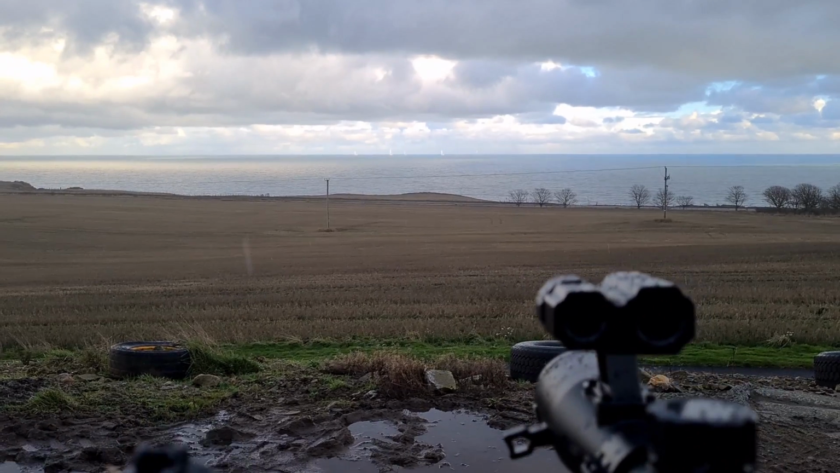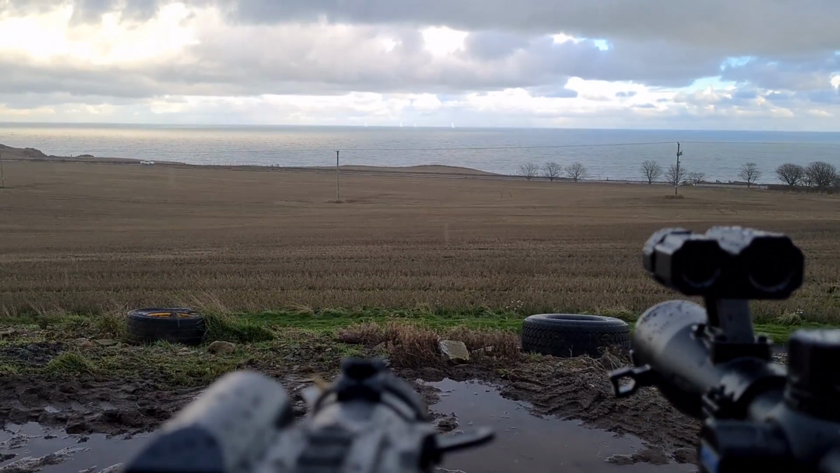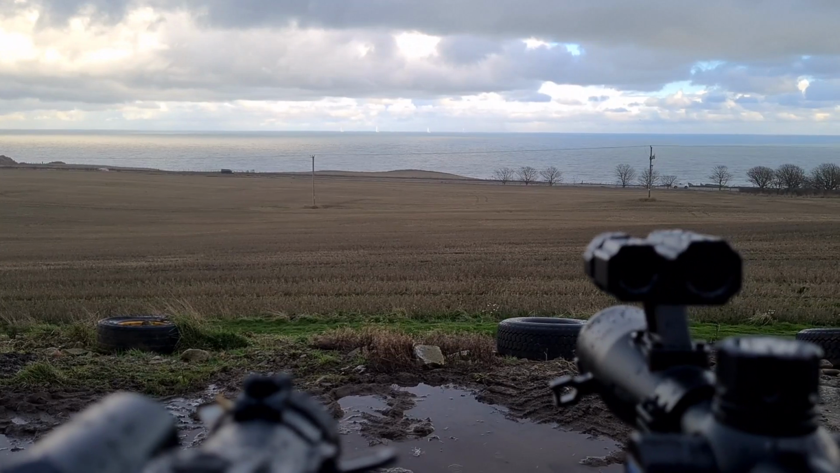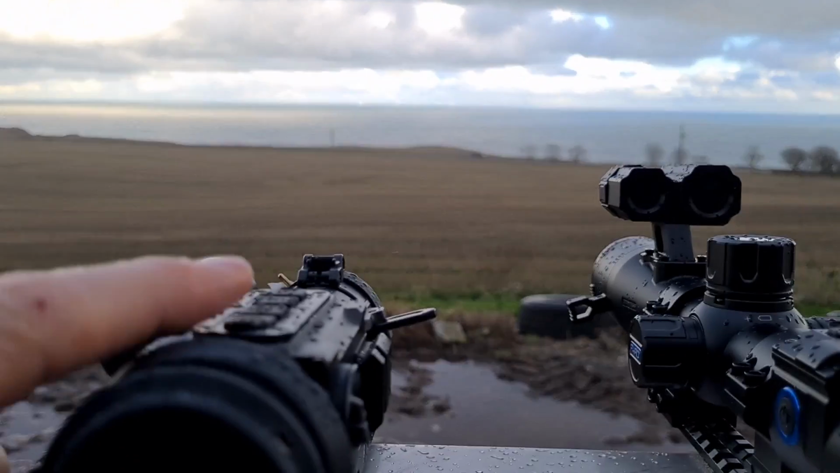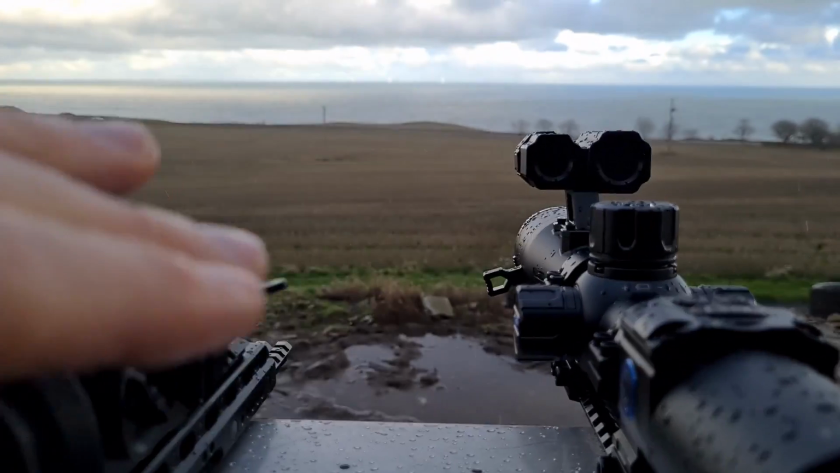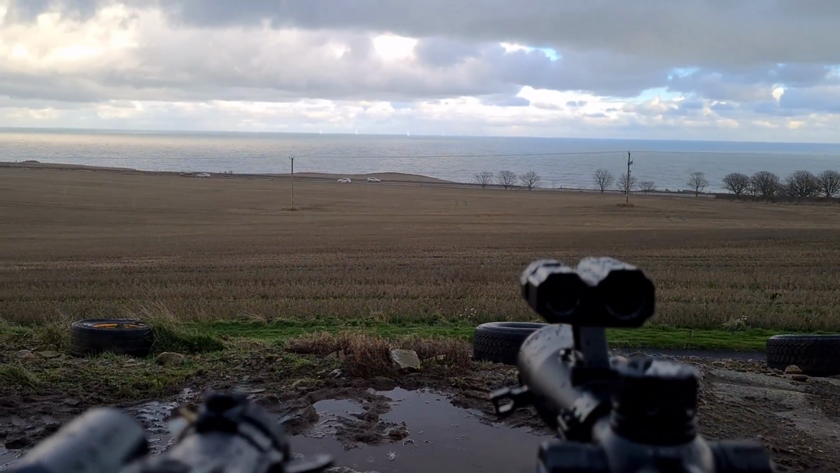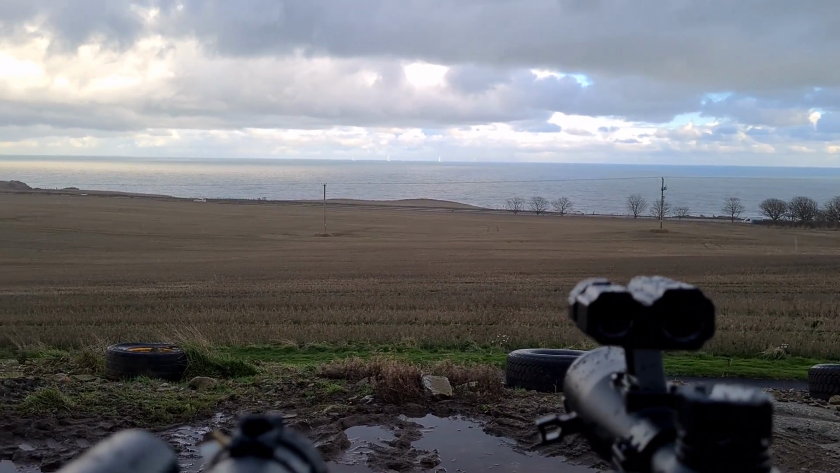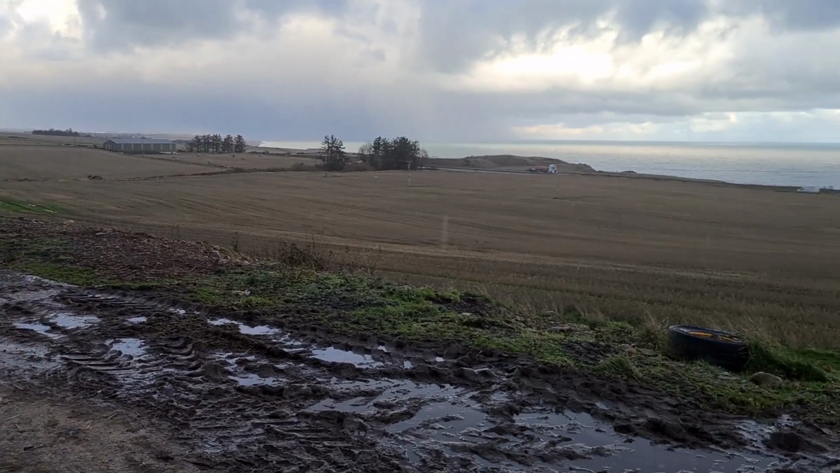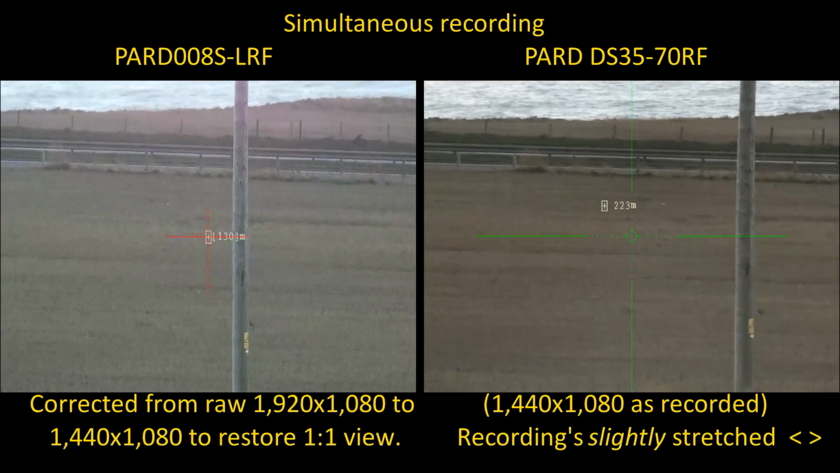You can see, hopefully, the 5 wind turbines on the horizon. They're 15 kilometres away or 9 miles away. So just like I did last week with this Pard WS LRF and with the HIKMICRO Alpex that was on the right hand side at the time, I'm going to observe the same objects, the same distant turbines, and some of the same foliage, green grass in the field and so on. Another direct comparison.